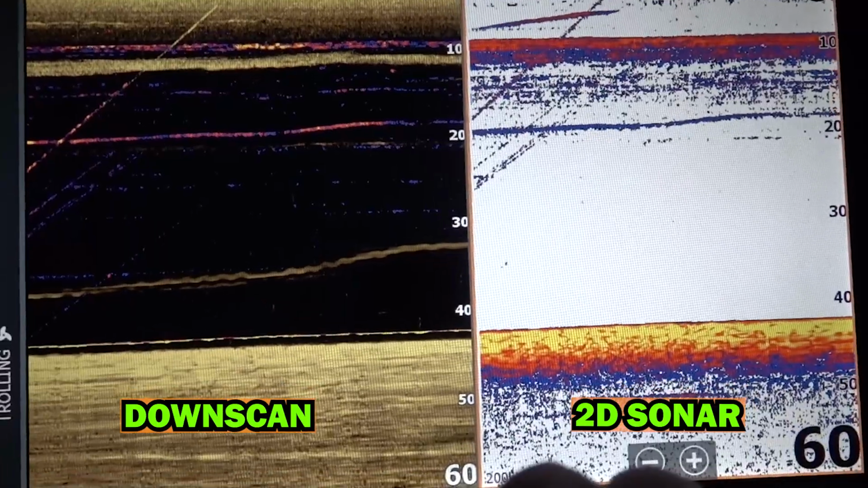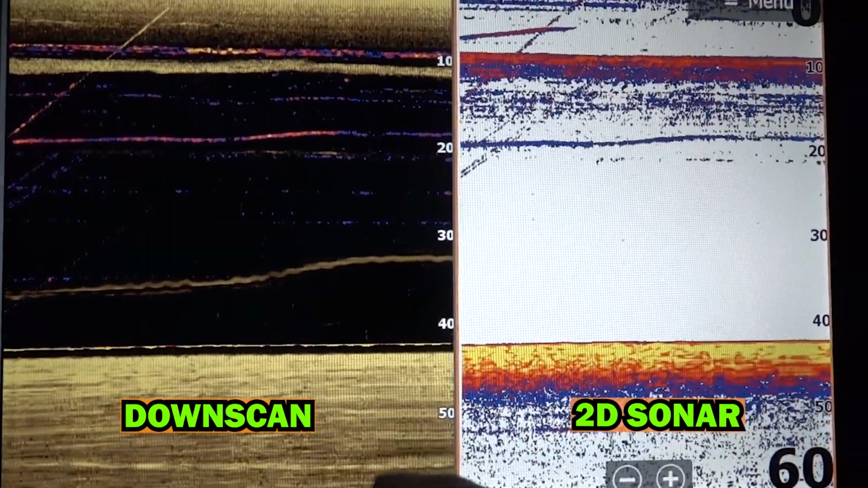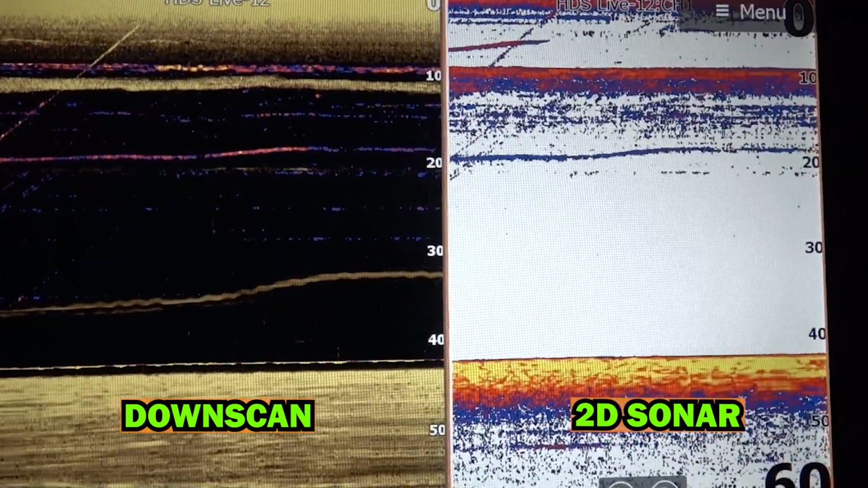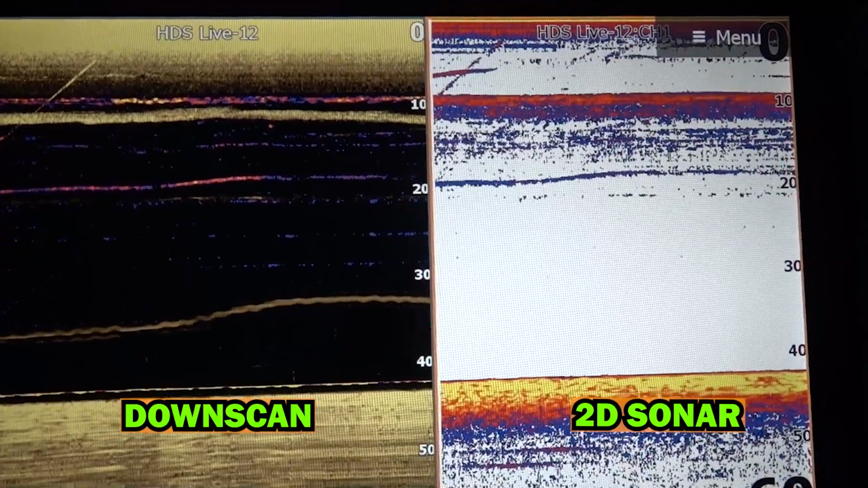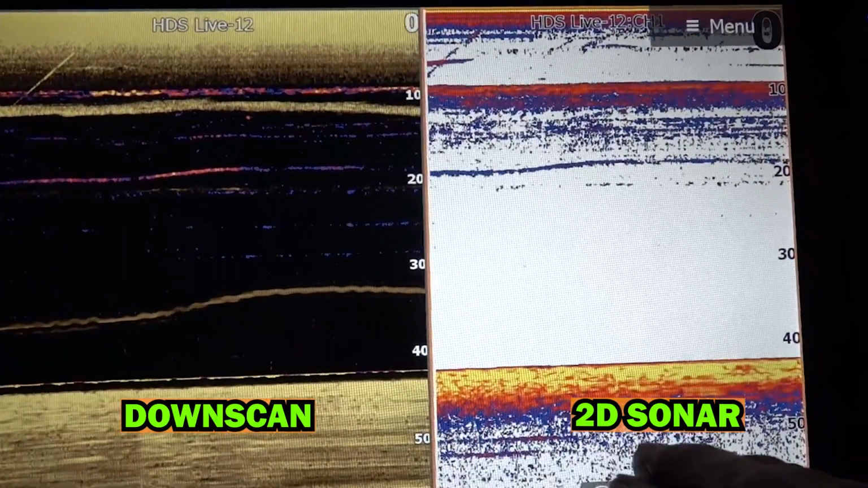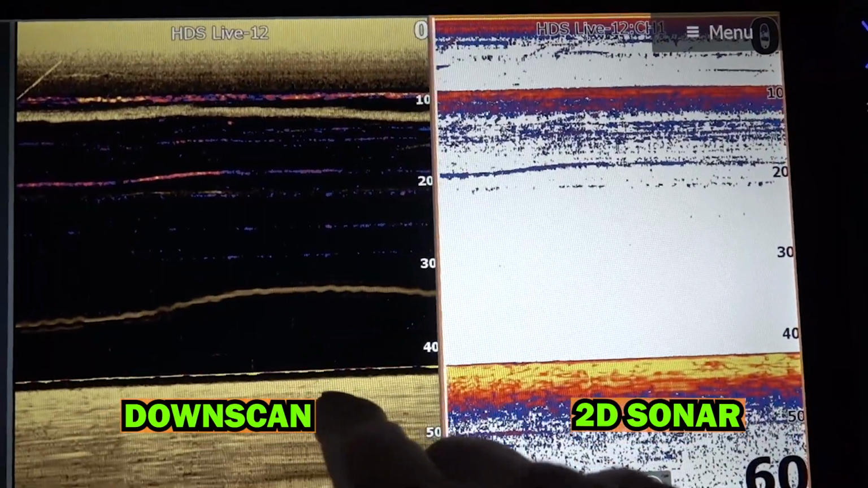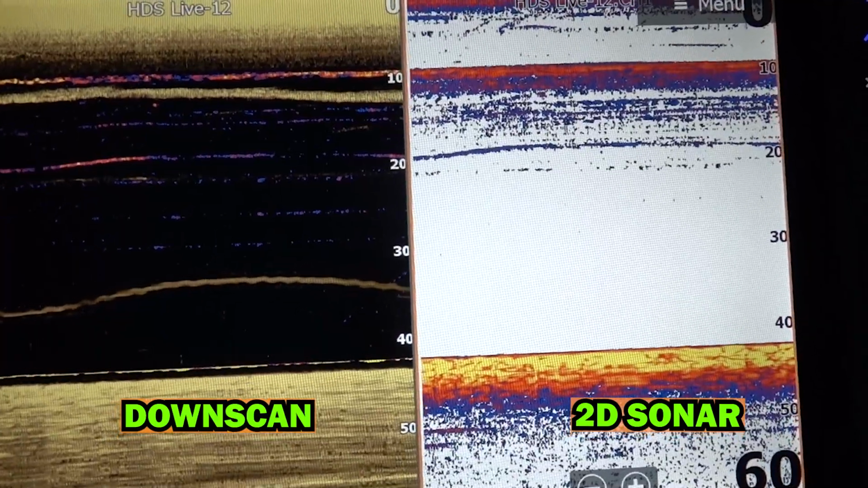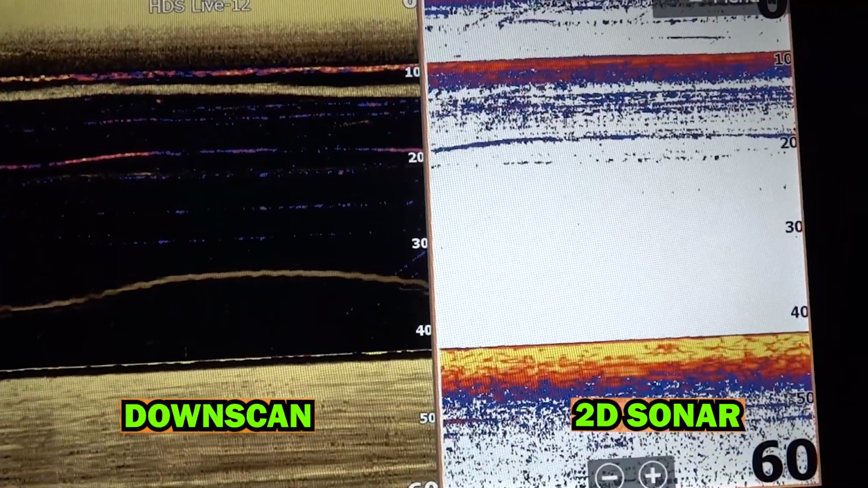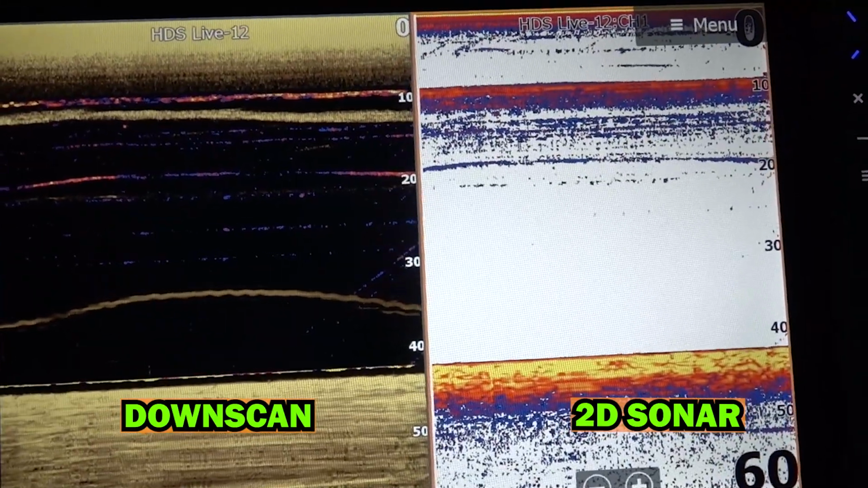So on Downscan, it doesn't give you that good detail. You could see it, but it's not quite as jumps out at you, and it's a lot easier to see. But just remember that on this one here, like if there was a sunken boat down there, you would just see a glob come up on the screen. And this one here, you would actually get a rough image of whatever is down there. So you have to fool around with the screens. I always split mine so I can tell the difference.